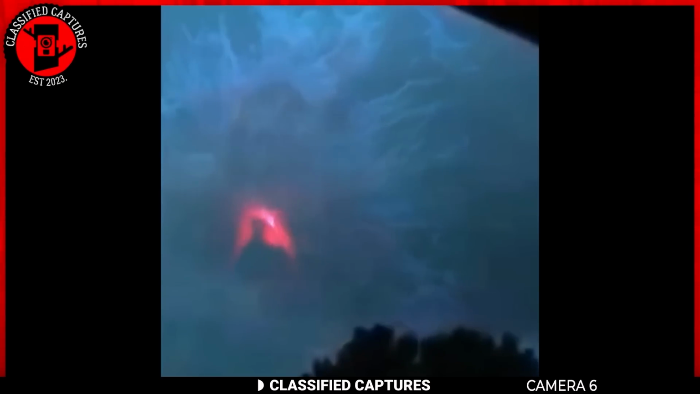What's more, the red glow in the middle looks too defined to be a mere trick of light, and the immediate onset of lightning and thunder makes the whole scene even more dramatic. Some, however, suspect this is nothing more than a blue beam project. Now that you guys have seen this, what do you think?